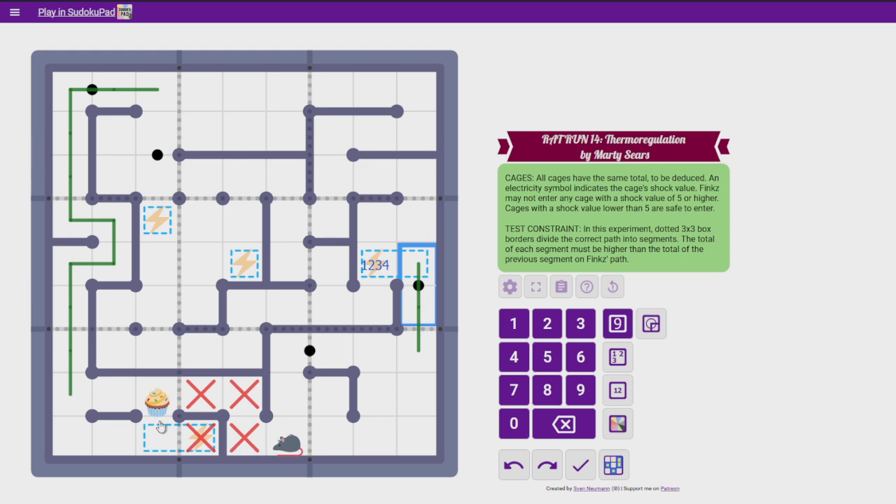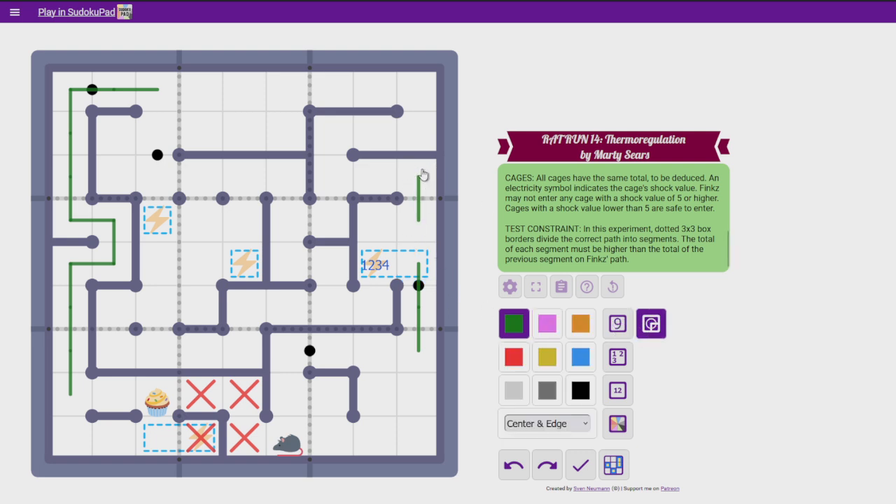Let's see. Am I missing something crucial? Well, if this path connects there somehow, then we already said this can't happen. That's not allowed, so this would have to happen, and then that's only 3 cells.